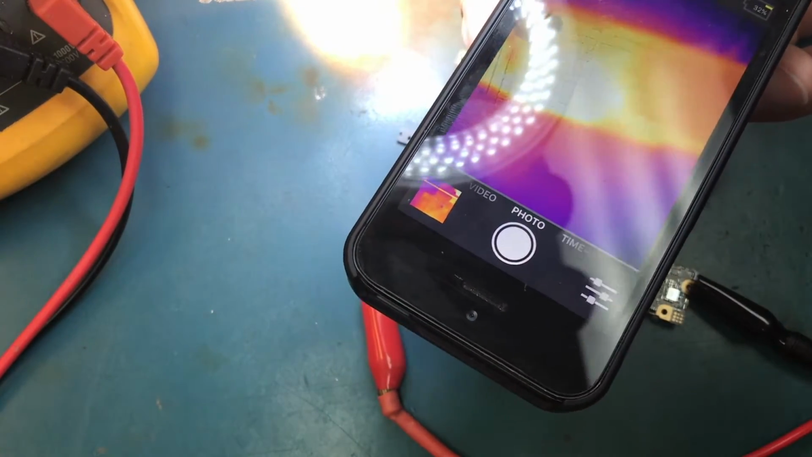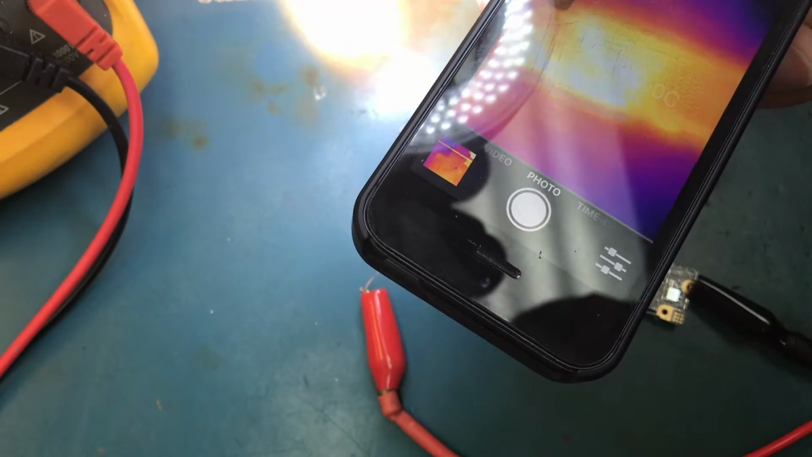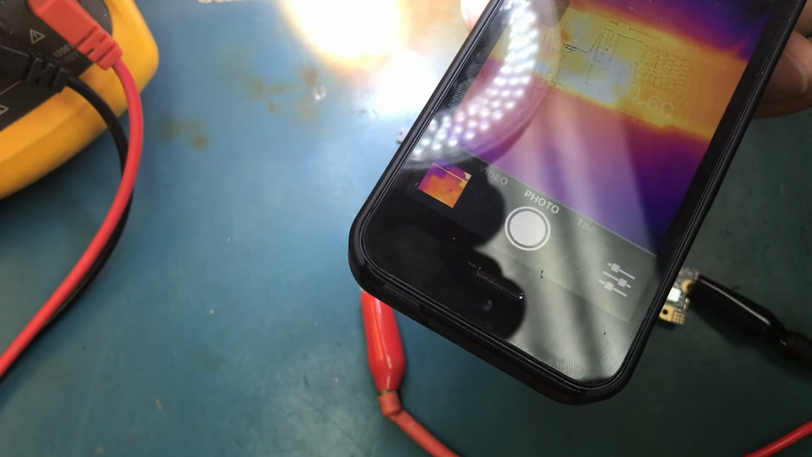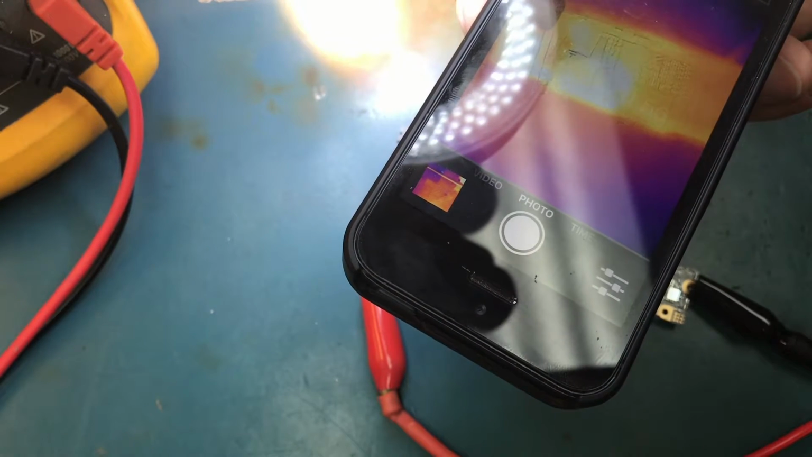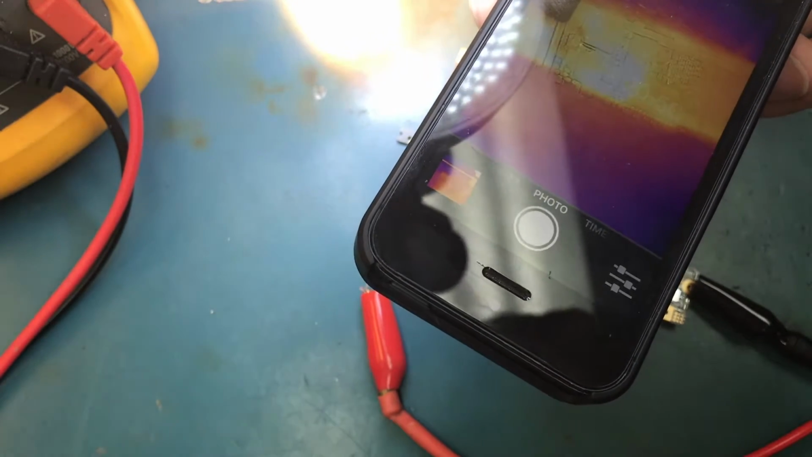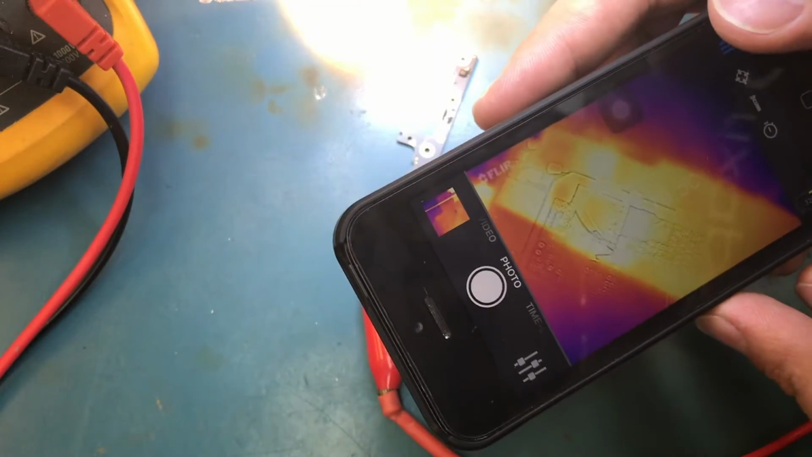All I did instead, to intensify the effect, is I added a little bit more voltage on the power supply so that we get a little more current going through the bed line. This way I get a little better thermal effect.